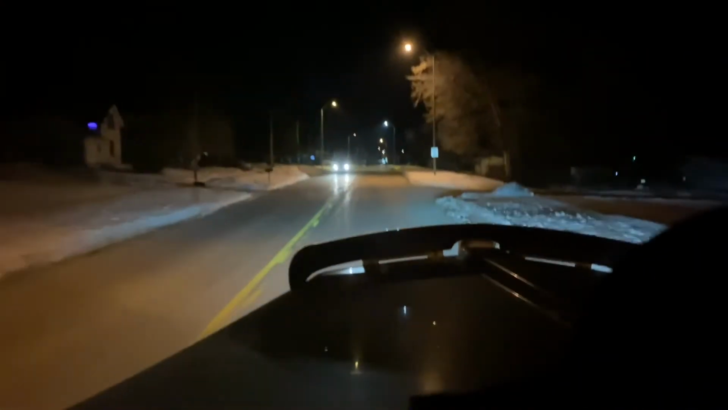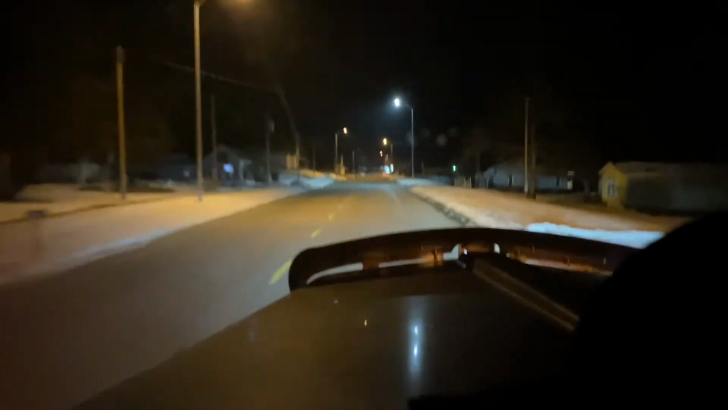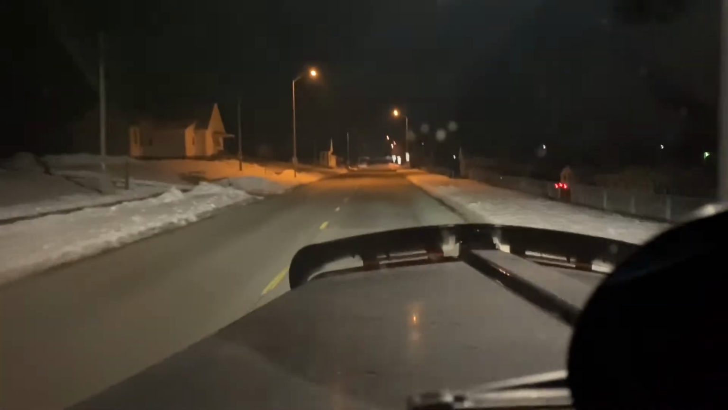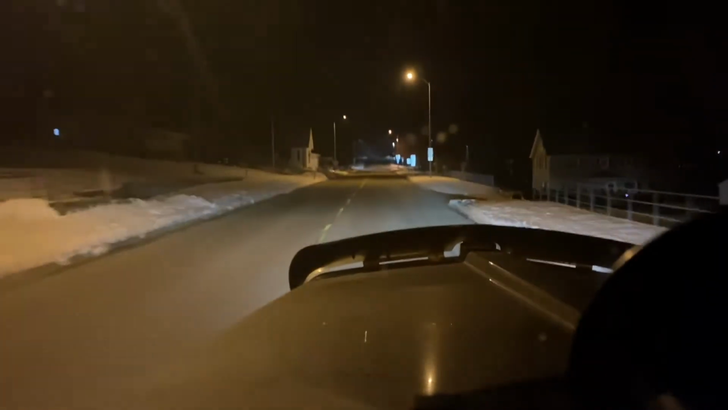But let's get back to this. The real topic is that back roads don't have to be a scary experience. When I started trucking, I didn't like the back roads either. I'll be honest, I'd go 30, 40, 50 miles out of route if that meant staying on the highway. Just the back road scared me, you know, cars coming at me and things like that.